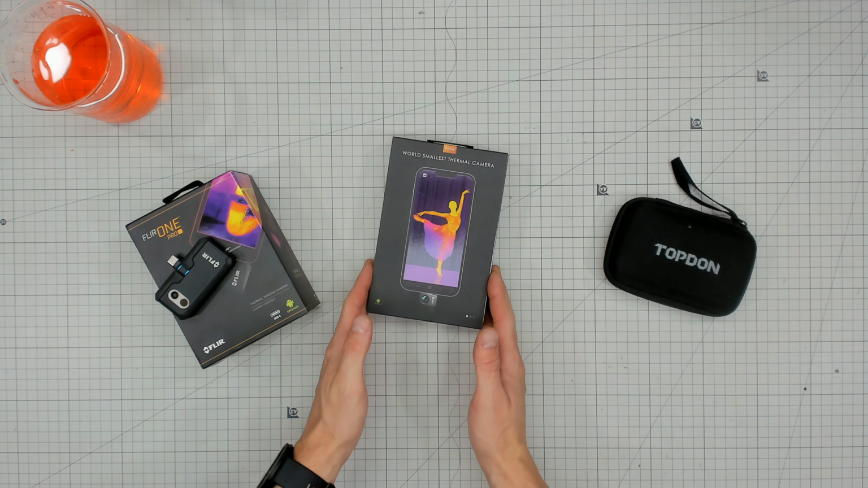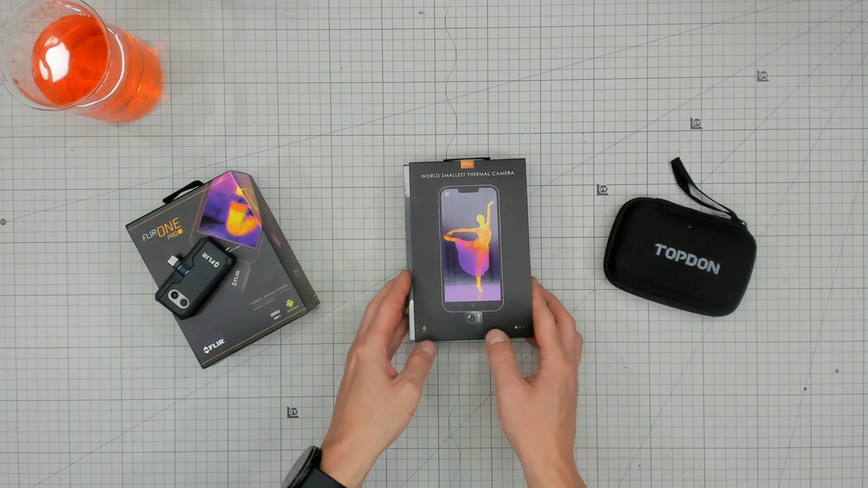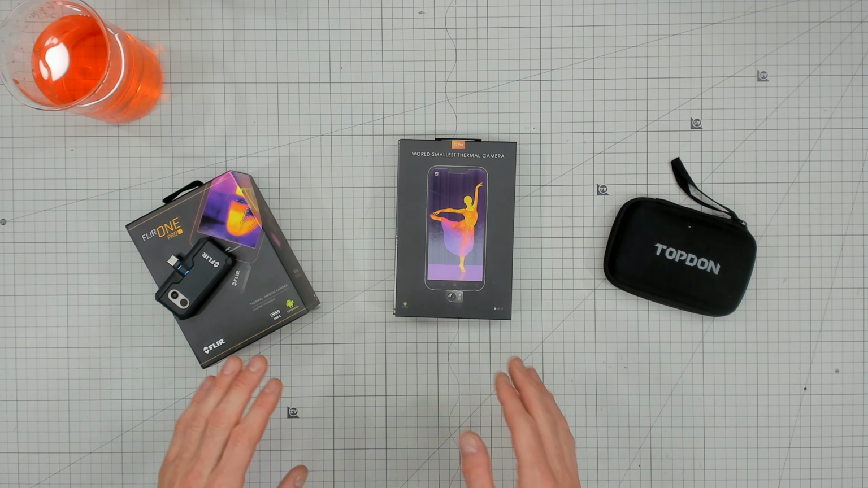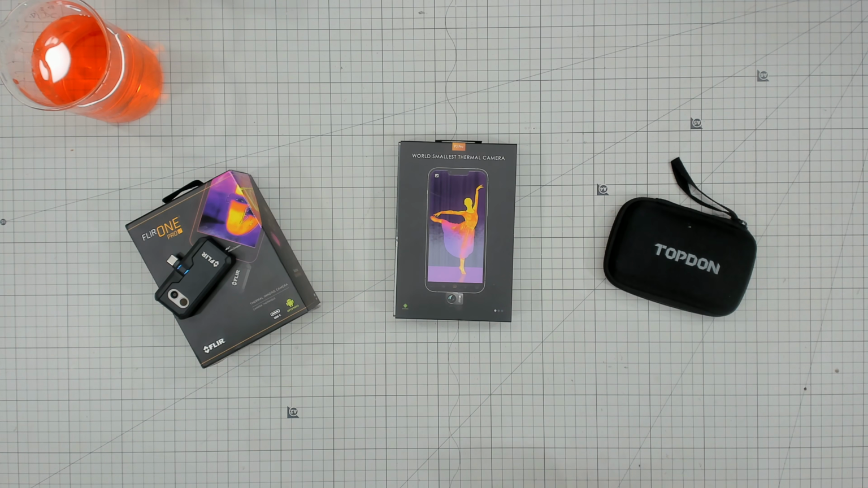And recently, Thermal Master reached out and they said, hey, we make the smallest thermal camera you've ever seen. Do you want to give it a crack? And I thought, why not? I use them all the time. Other people can use them all the time. I'm going to show you why I use them all the time. And I might as well put them side by side as a few others suggested.